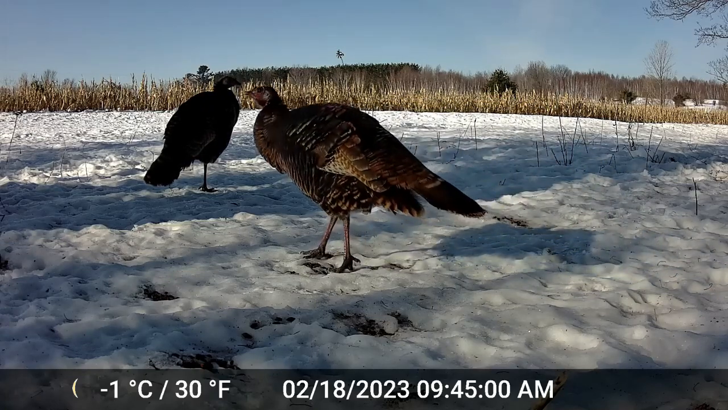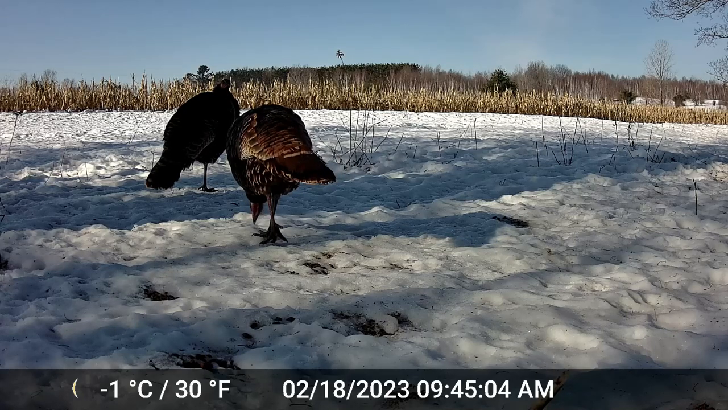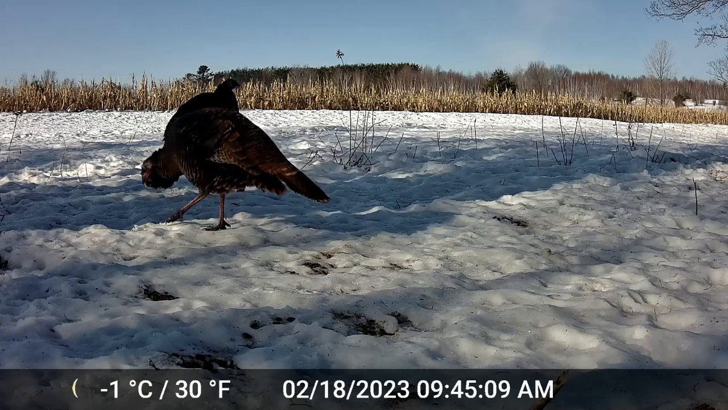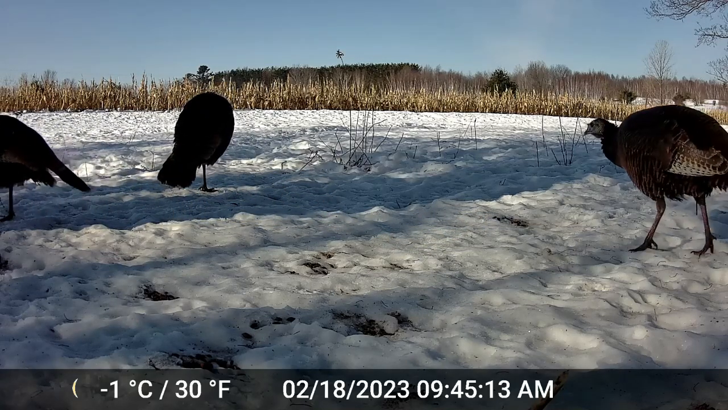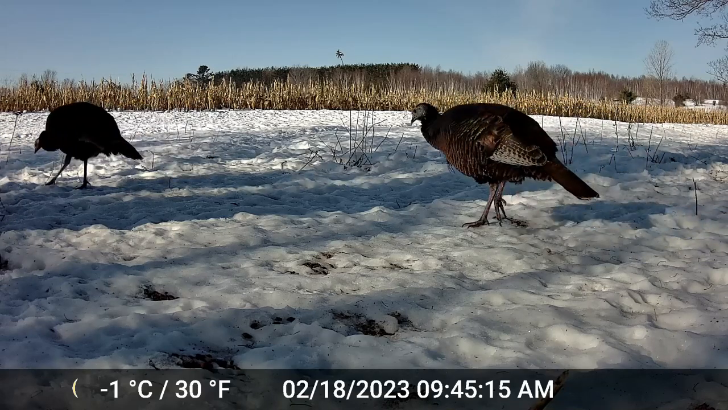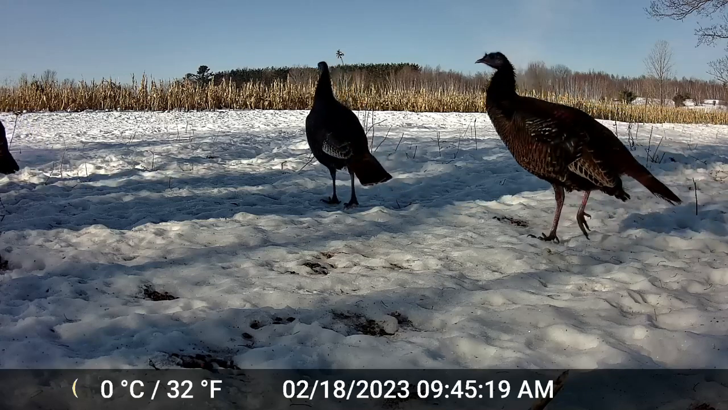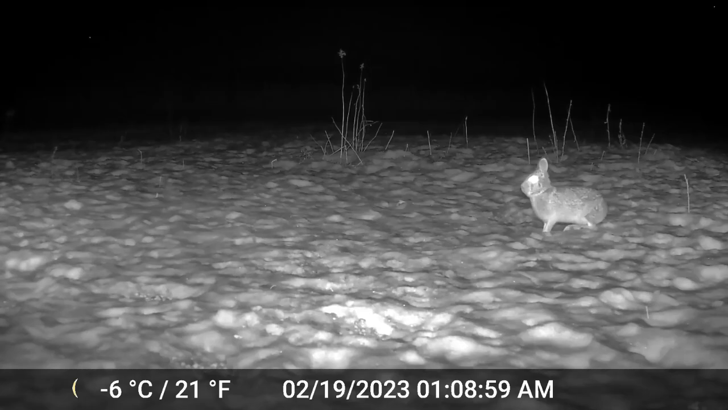Now I had the camera set on 5-minute delays between the 30-second videos. So somewhere in that 5 minutes, that squirrel dragged that off, or something else came by and it just didn't get caught on camera. But at this point, I had suspected that it was the gray squirrel that came back in front of the camera after 30 seconds of the initial video and then dragged it off somewhere. And then later on that night, a rabbit showed up and then ran off.